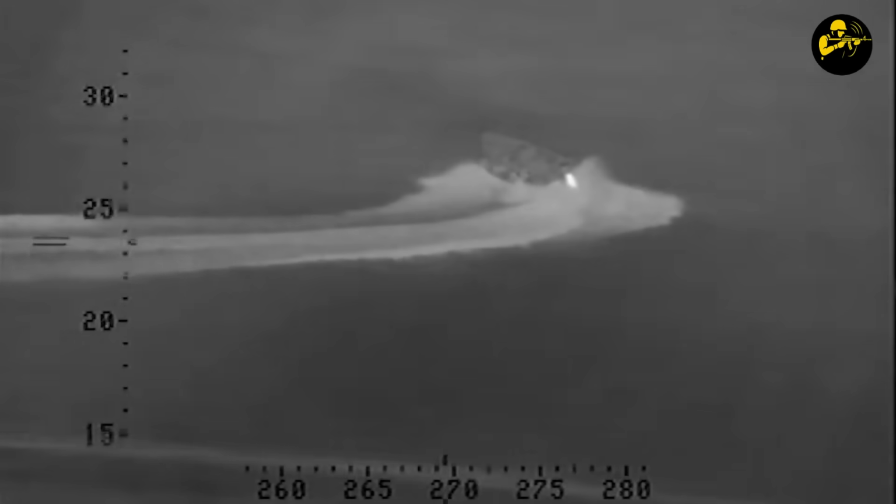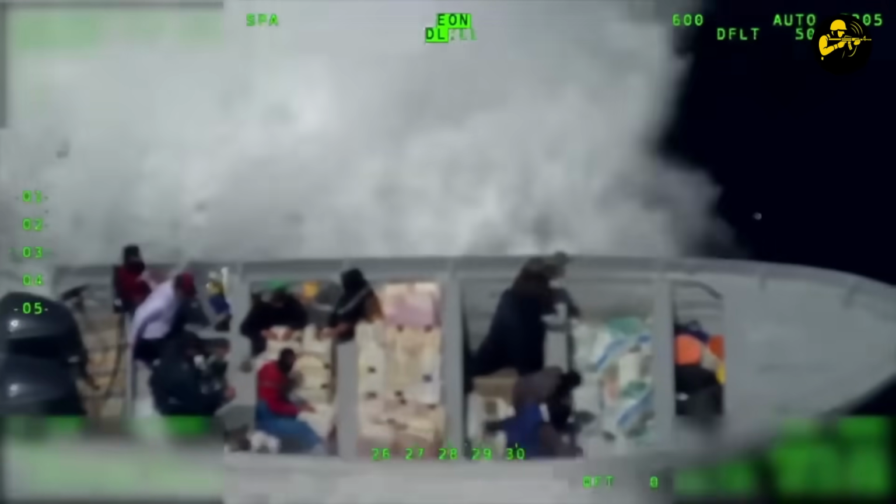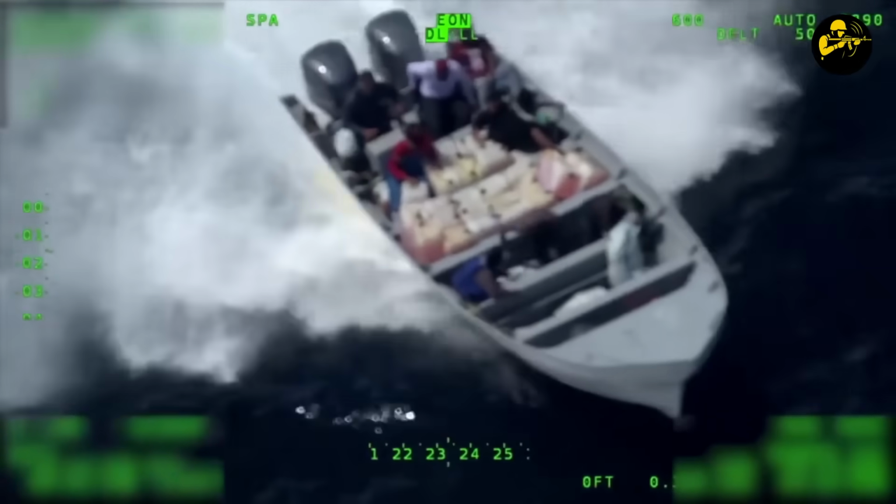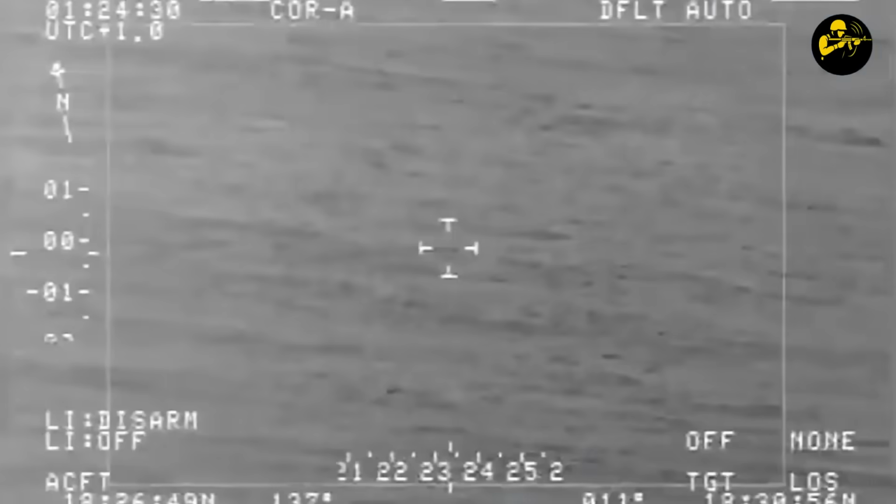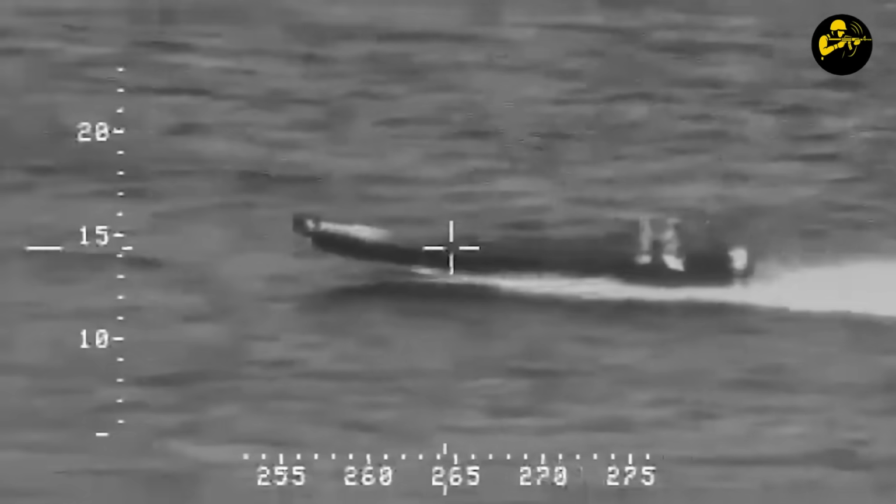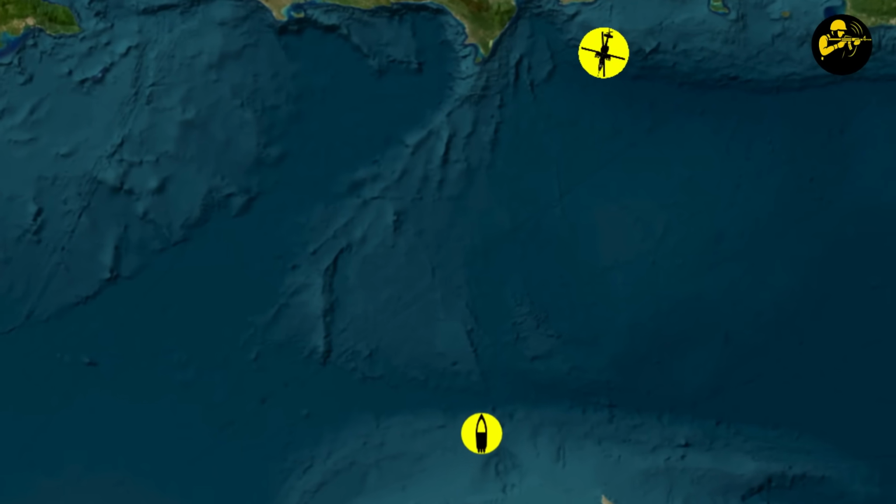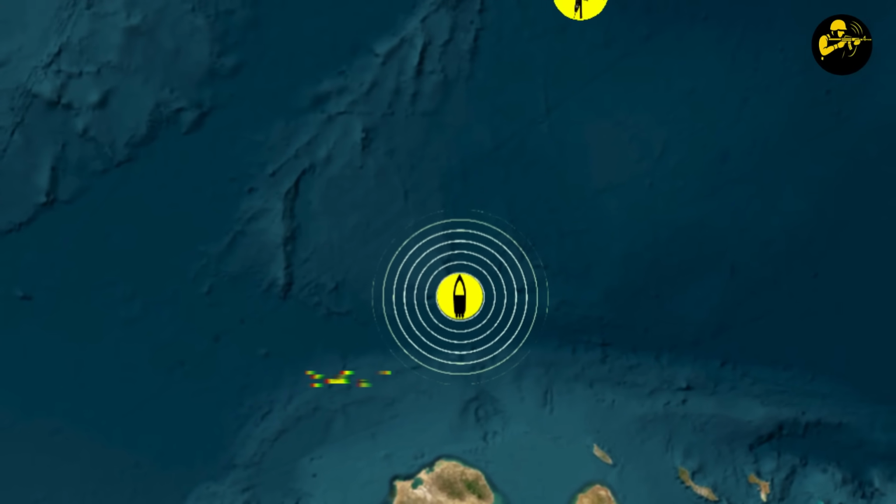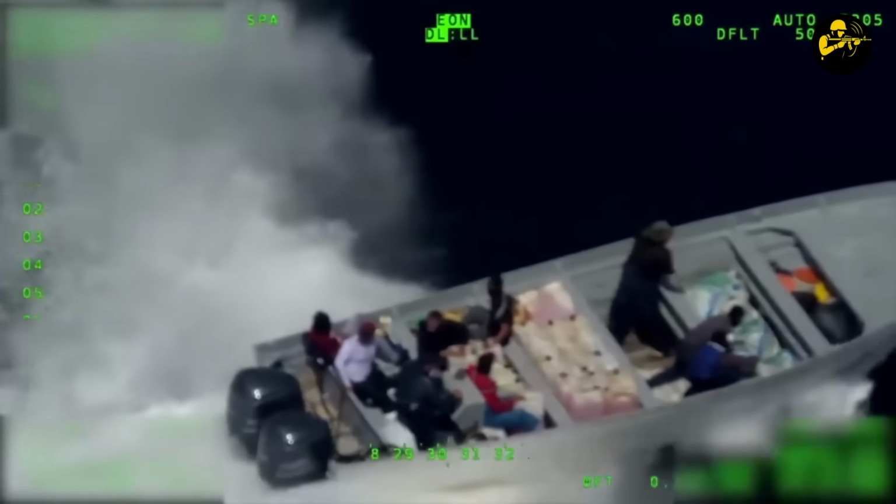Sensing something was wrong, the Cartel boat began doing evasive maneuvers, 45-degree direction changes every 30 seconds. Cute, but the TSS auto-track mode locked on easily. Its algorithms predicted the boat's movement better than the smugglers could predict their next bad decision. The laser reflecting off the fiberglass hull created a sparkle pattern about 2 meters wide. The boat was basically pretending to be a disco ball for very angry missiles.